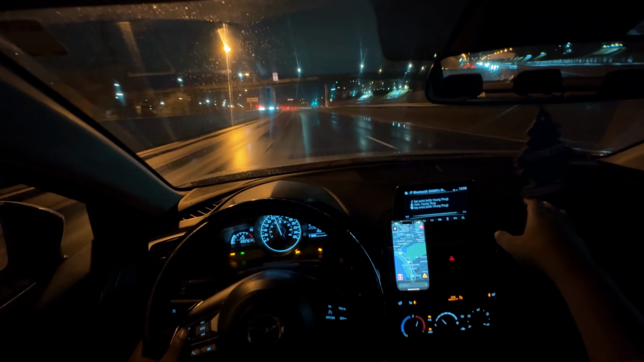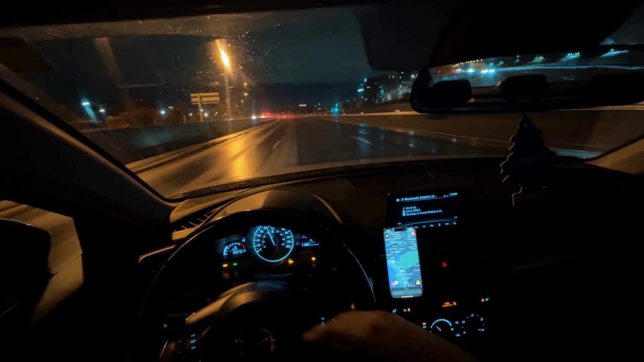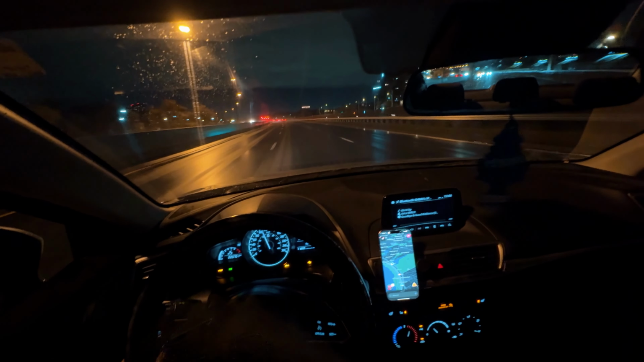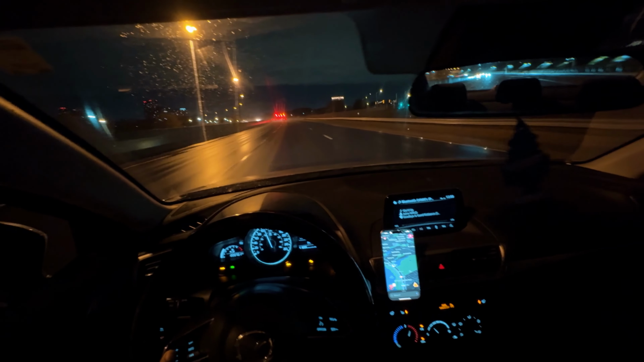Lot of rainwater on that side as well in the dip, so I'm just trying to be in the middle because it's the one that has less water everywhere. So that's what I'm gonna do to try and be safe out here.